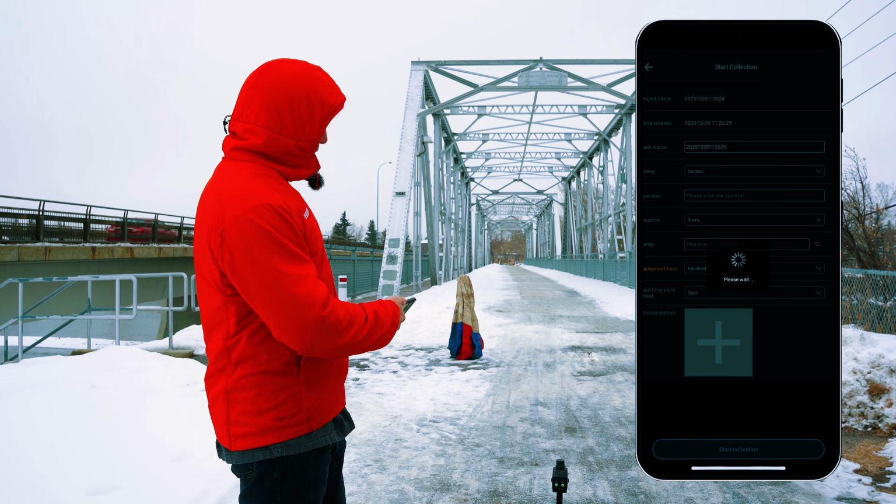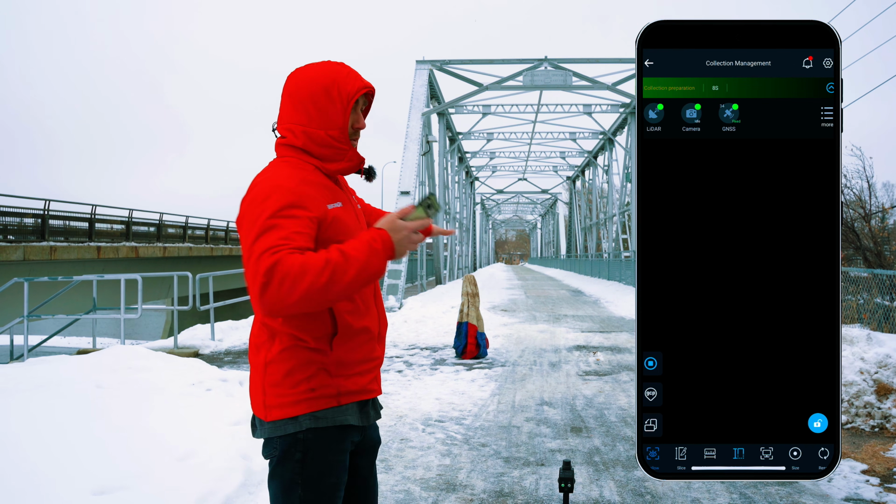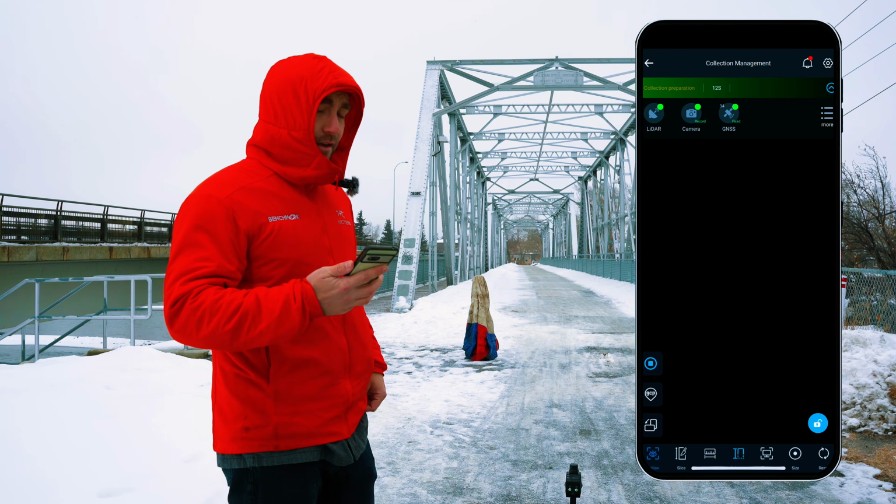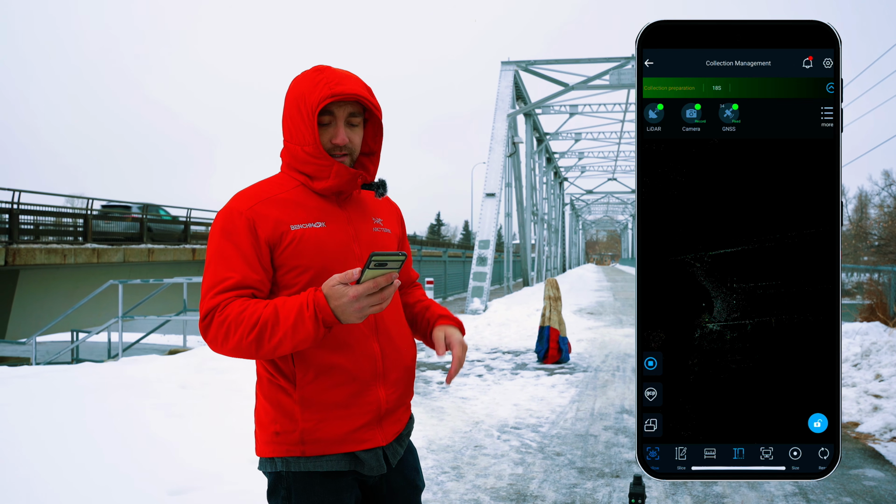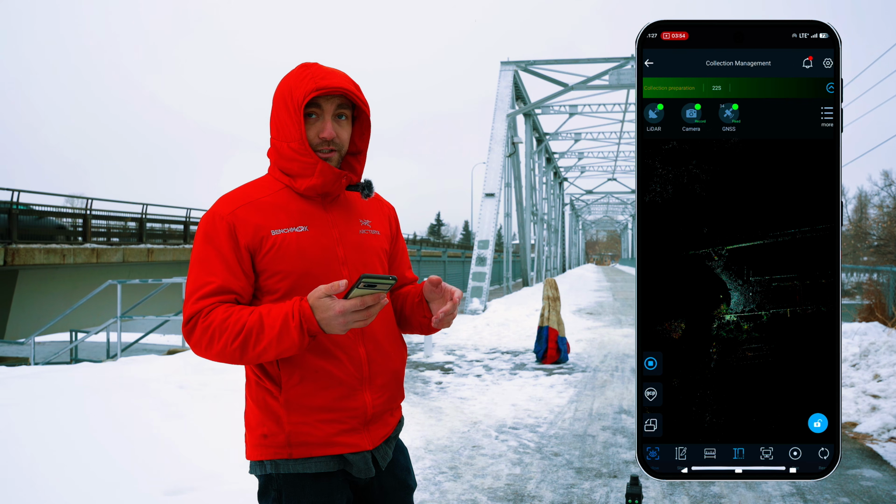I want it to be on the ground. I don't want anything directly in front of it, but I do want some objects around so it can start seeing things and picking up exactly what it is. Then I'm just gonna wait for it to get heated up and running, and that's gonna take about 10 to 15 seconds. And then as soon as this line in the top of the screen says collecting instead of collection preparation, then we're good to go.